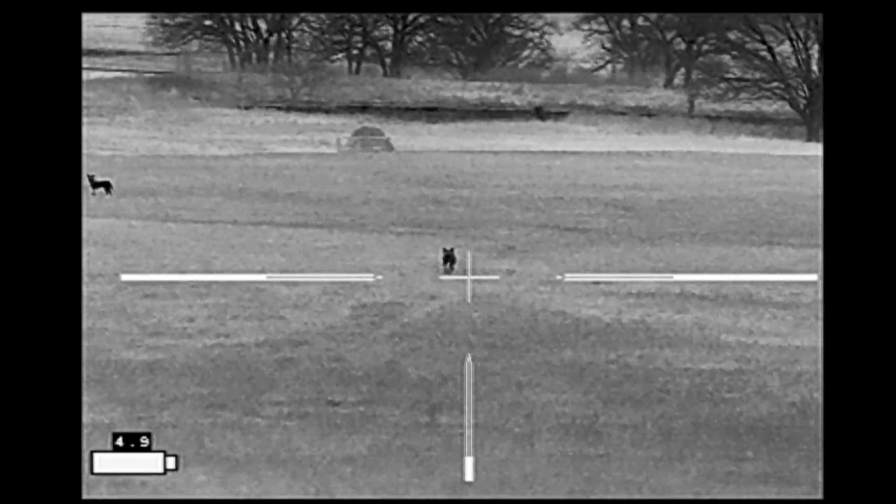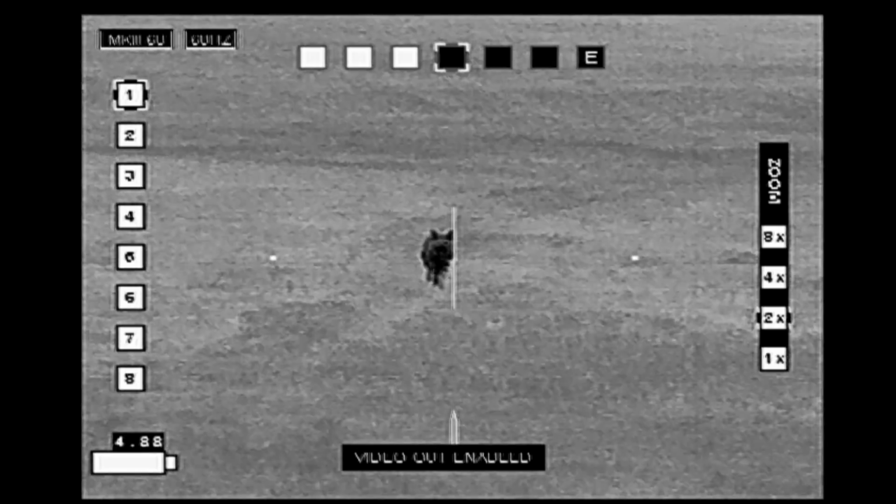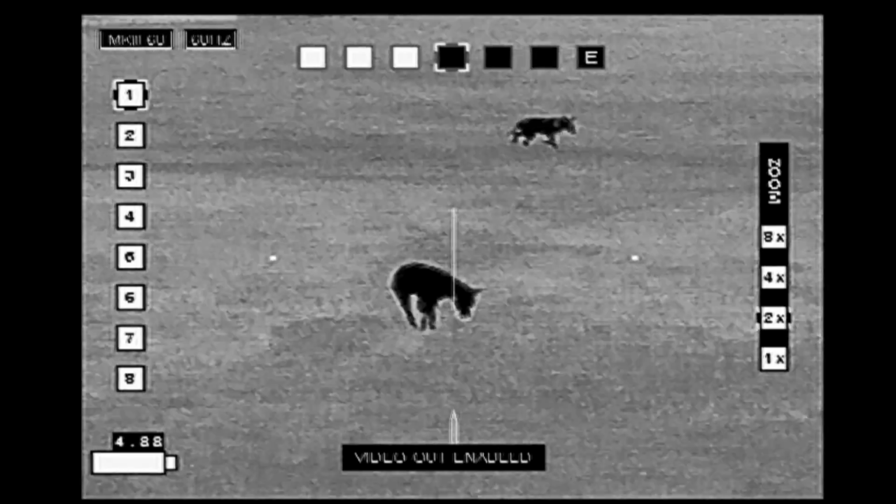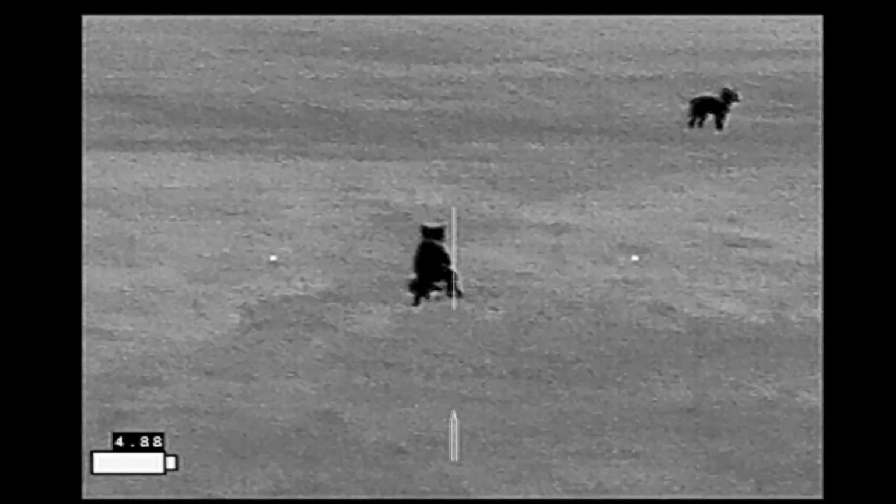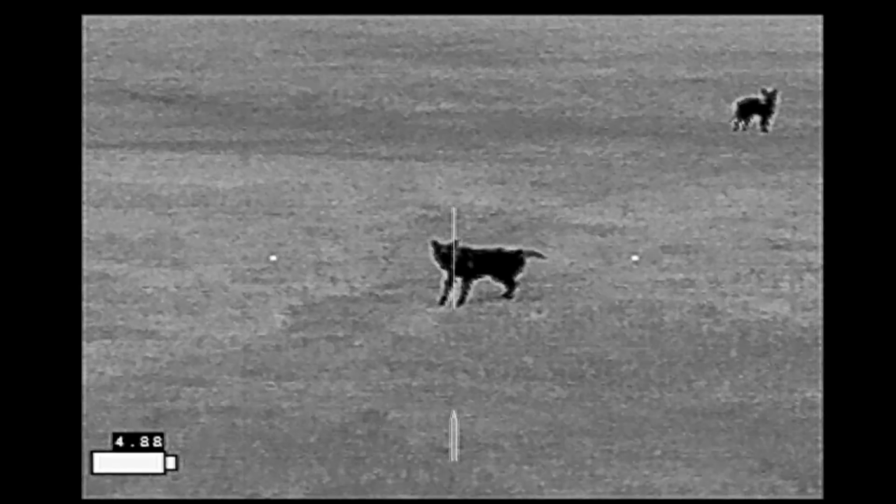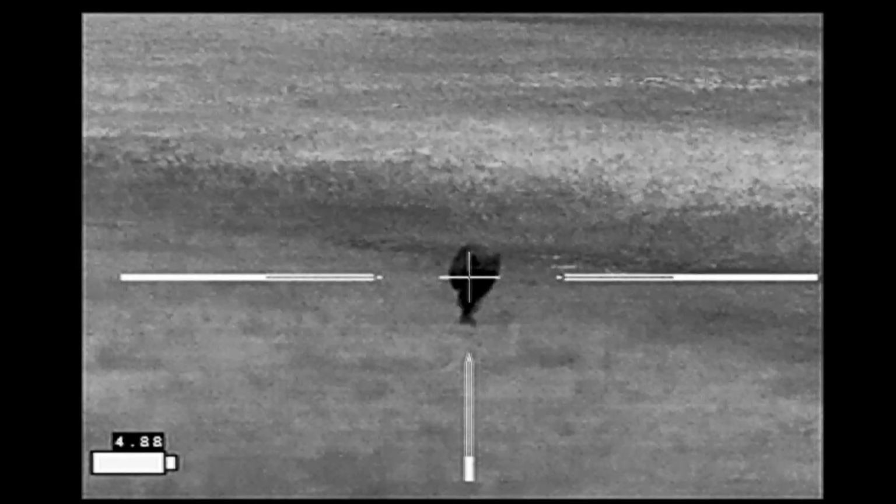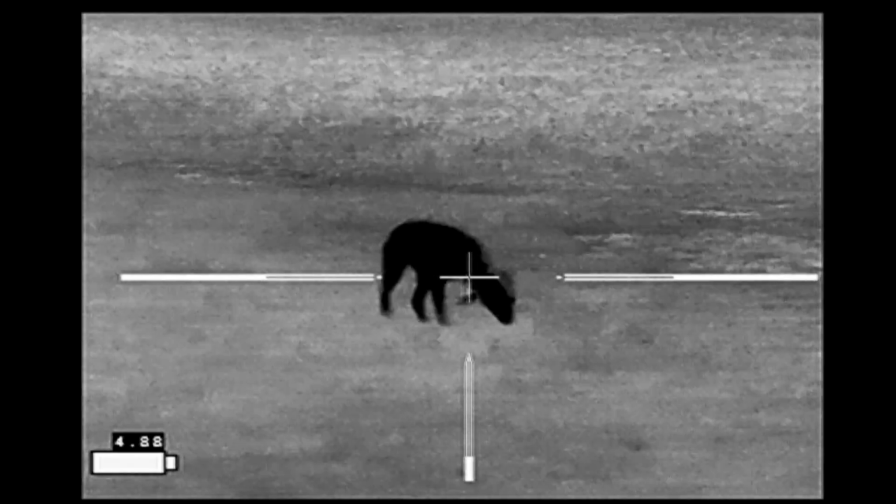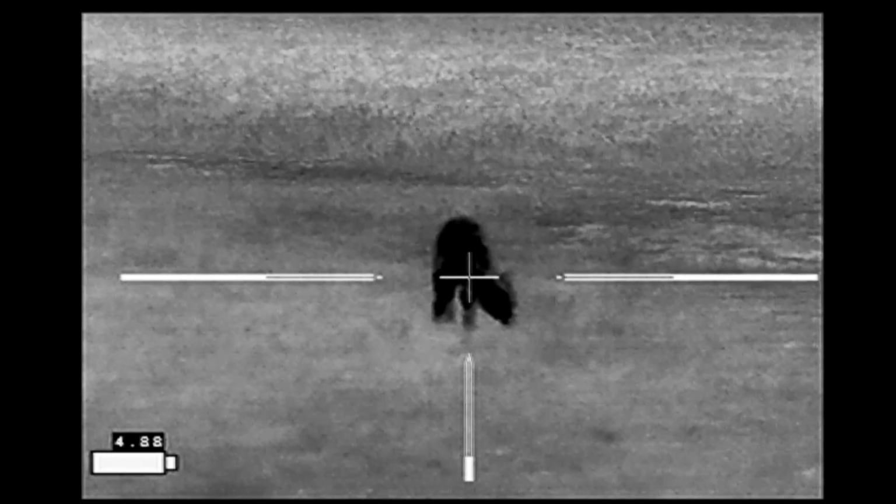And much to my surprise, this one came in quite close. Now I'm still zoomed in at 9 power here. He's going to mark his territory and just keep coming. This surprises me because he's getting inside the focal length of my scope, so he's within 30 yards at this point.